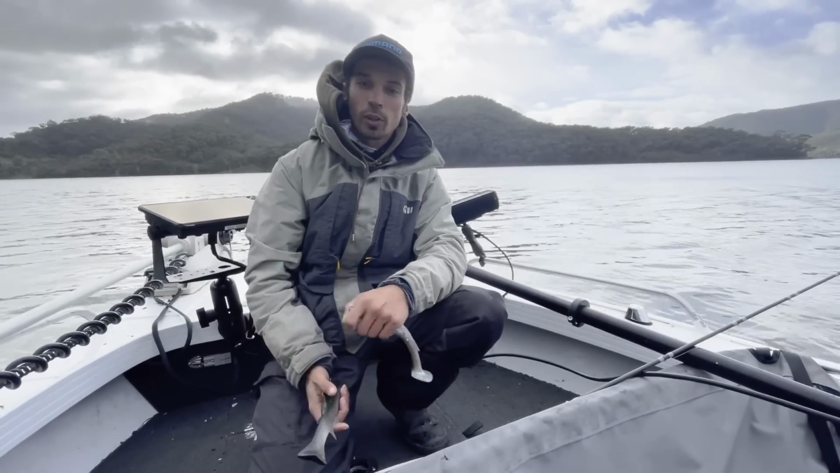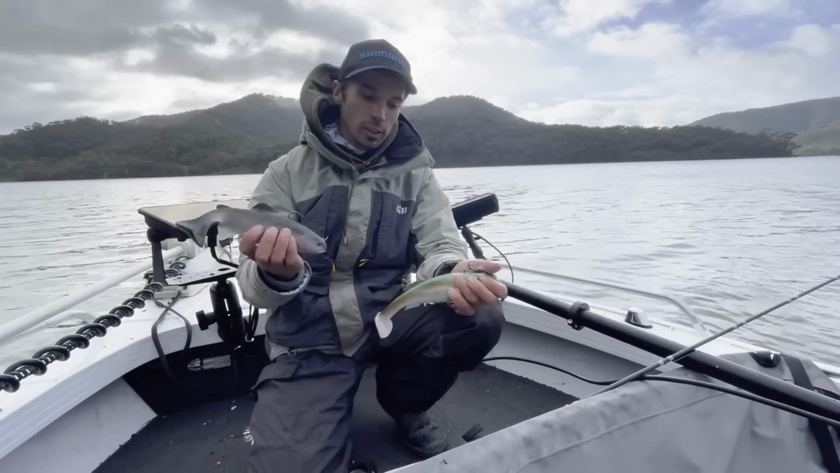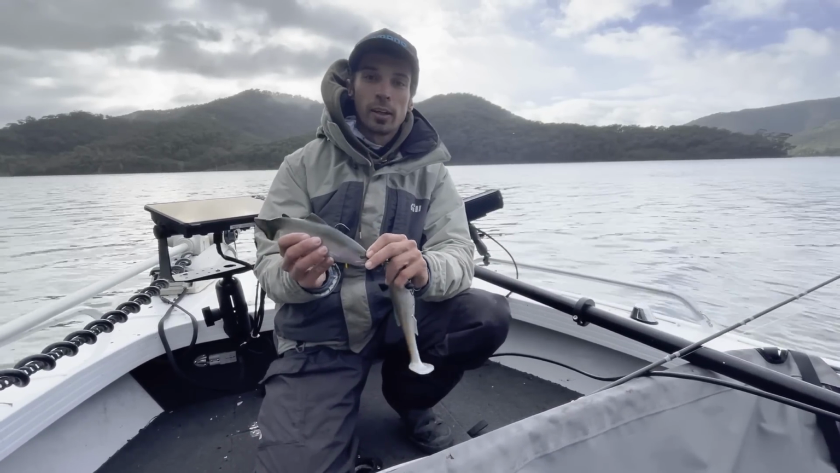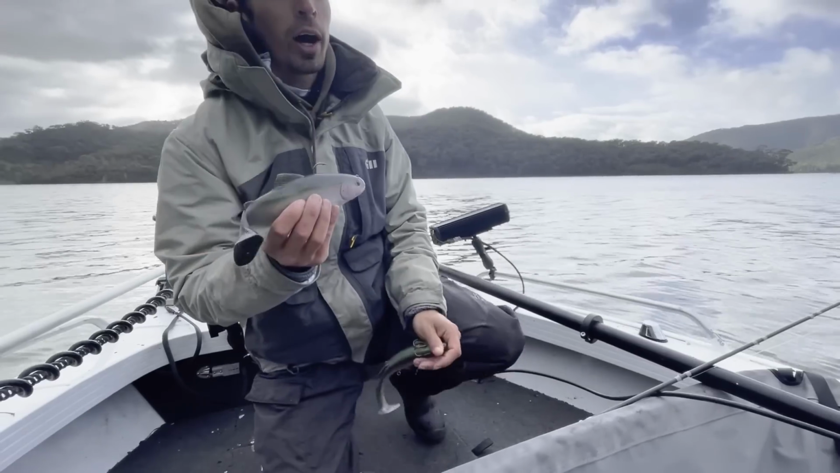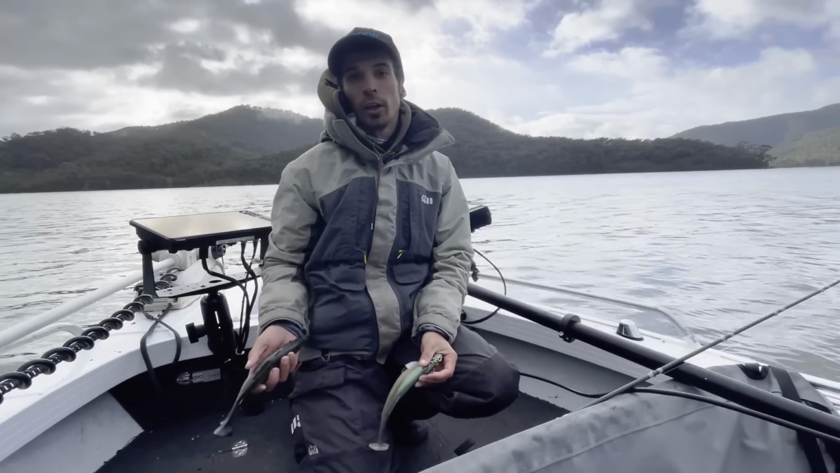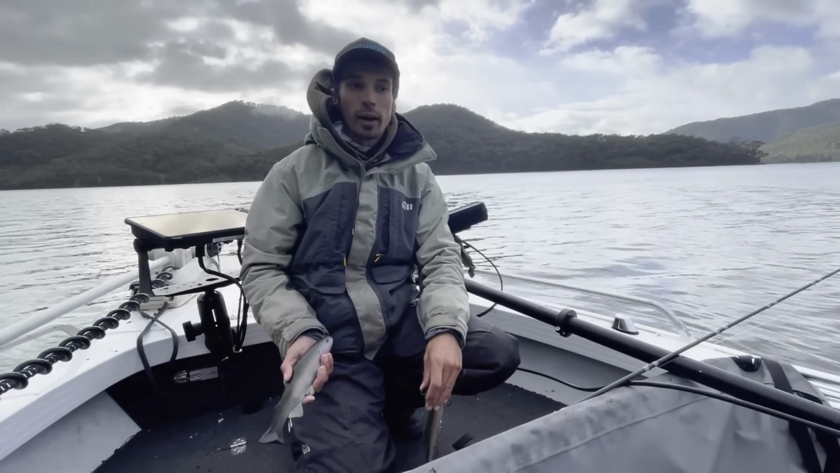A few tips with the scoping. I'm still super new to it, but learning heaps. You basically just want a lure that gets down to them quick, and you want to just fish as many fish as you can. Just show them the lure. If they don't really like it and they don't react, move on to the next one. If you get a bit of a reaction, it's probably worth it to keep fishing that fish for a few more casts, see if you can get him to bite.